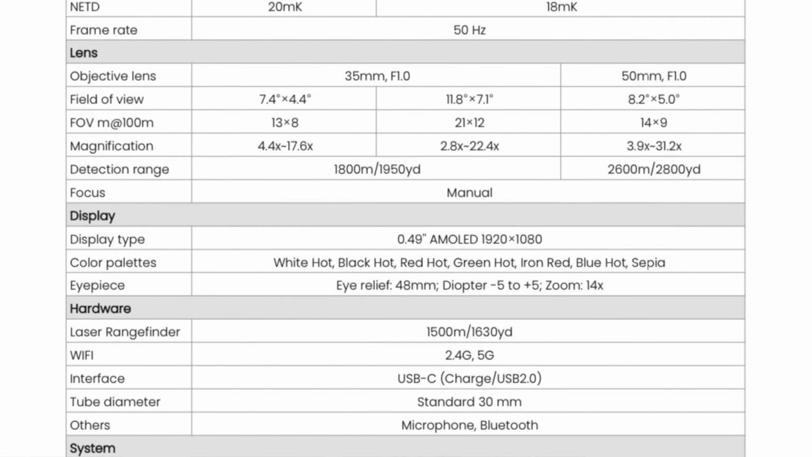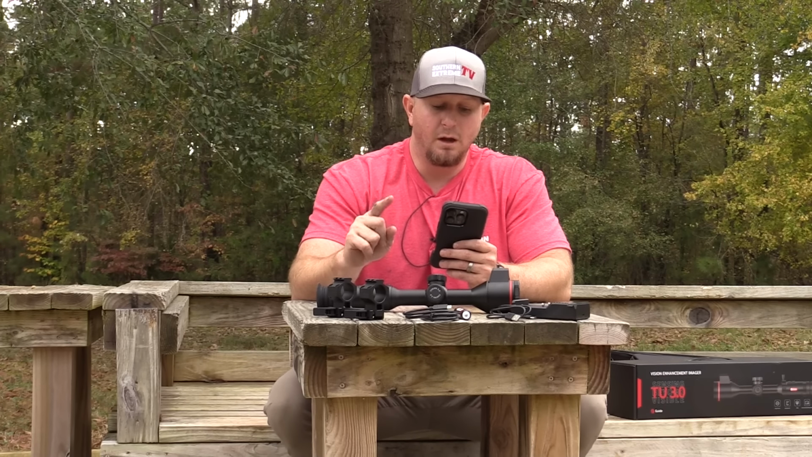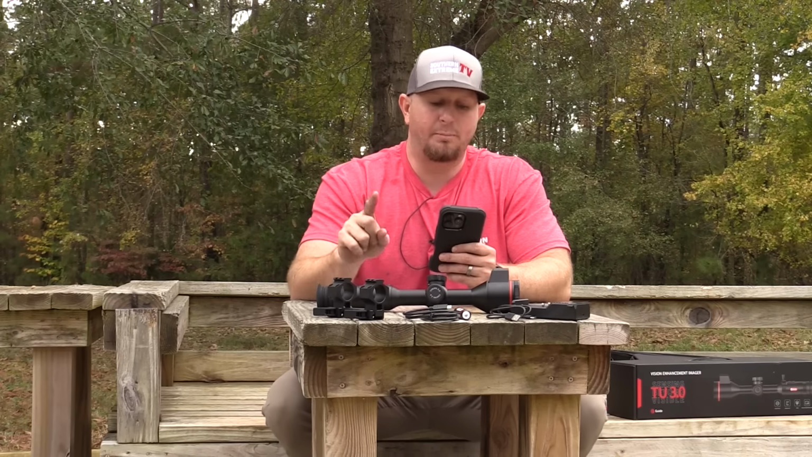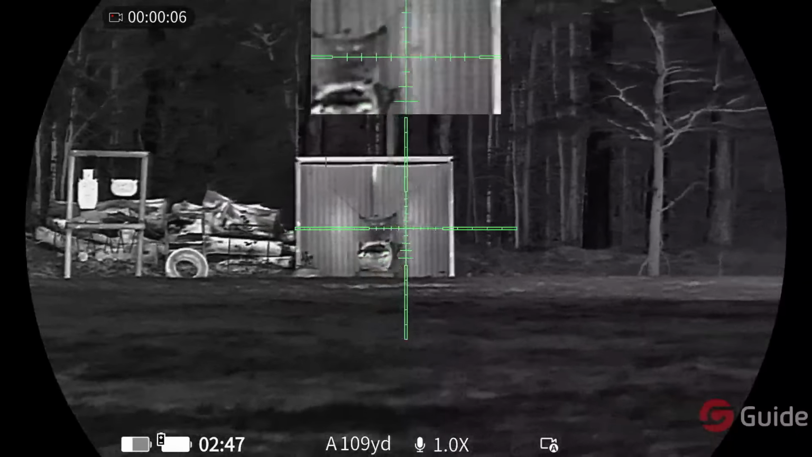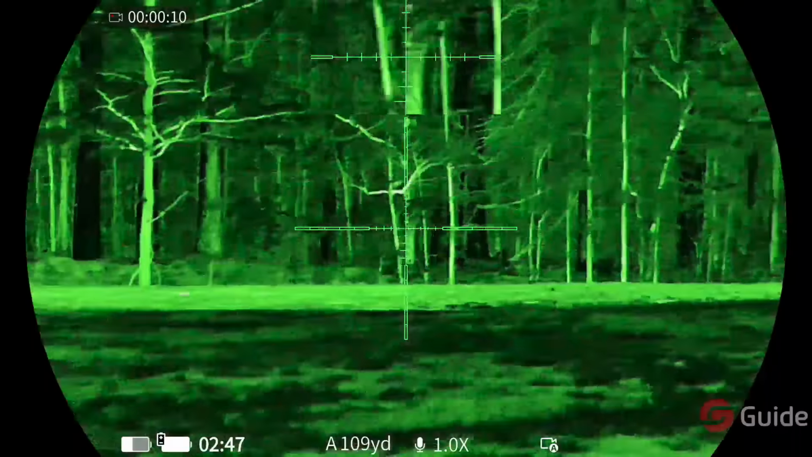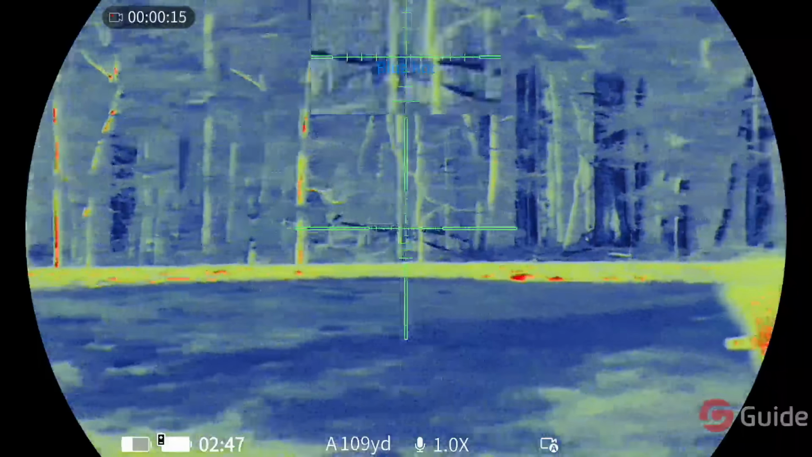0.49 inch AM OLED display, a 1920 by 1080 display. Your color palettes, you get white hot, black hot, red hot, green hot, iron red, blue hot, and sepia. So for those of you that are interested in seeing that, I'm sure I'm relaying some of those color palettes in this video.